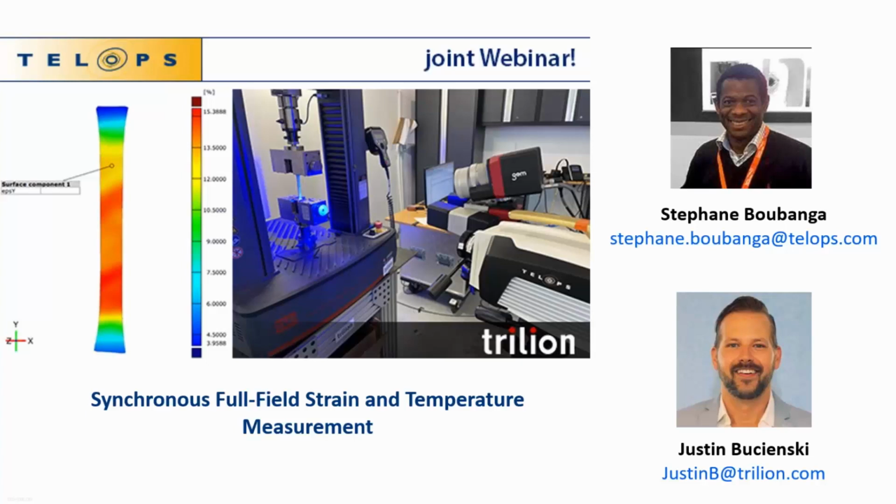But we often align with other things, especially CAD or FEA, or in this case, thermography data, to put everything into the same coordinate system. That is something that is quite easily done. Hopefully that came across in the demonstration. Yeah, thanks. I think it did.